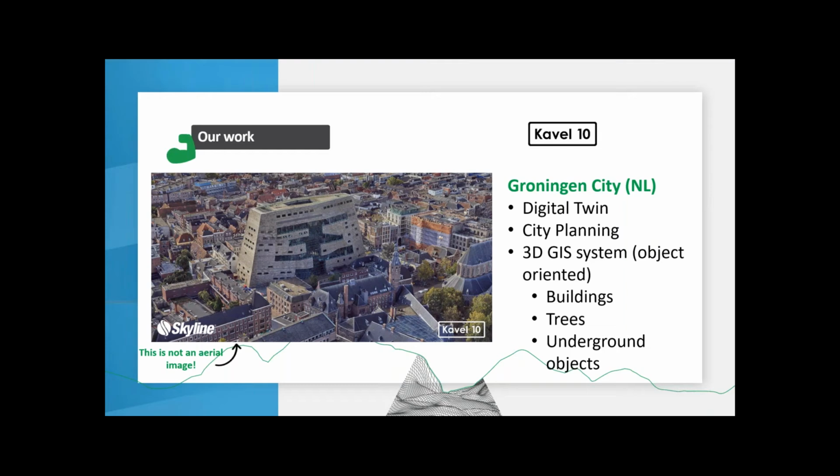We do it with partners, so IGI and Skyline are two of them, but we also have some other partners. So basically, they have a lot of applications in the city of Groningen. Of course, it's used for city planning, but also cadastral information. And it's also very object oriented. People know a mesh often as one complete triangulated 3D mesh.